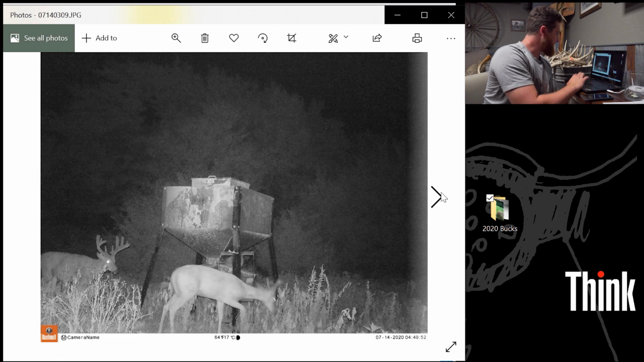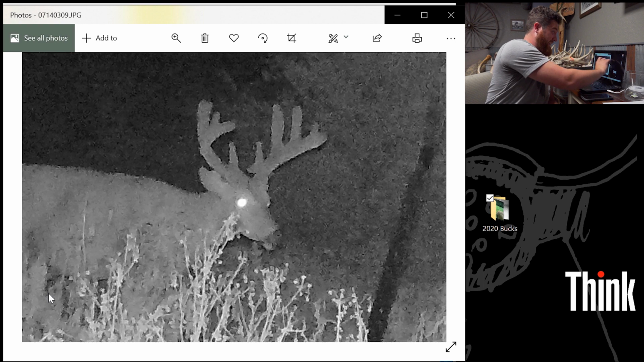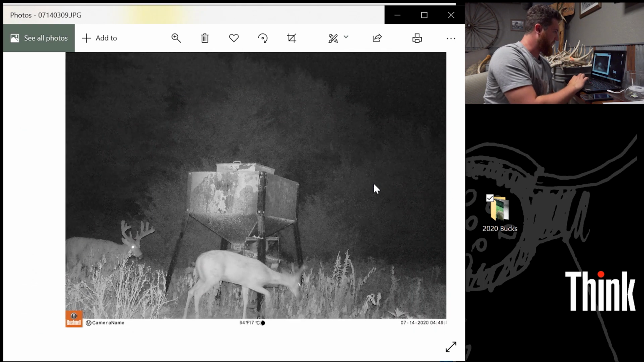Just want to save this in for the guys. This is Tank. Don't worry about him. He's old. I think he's at least 8, could be 9 years old. He's probably the oldest deer that I know about on the property.